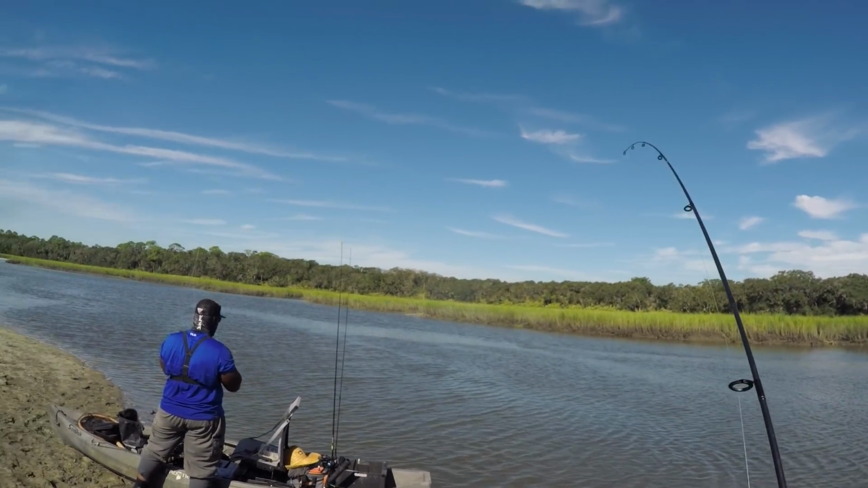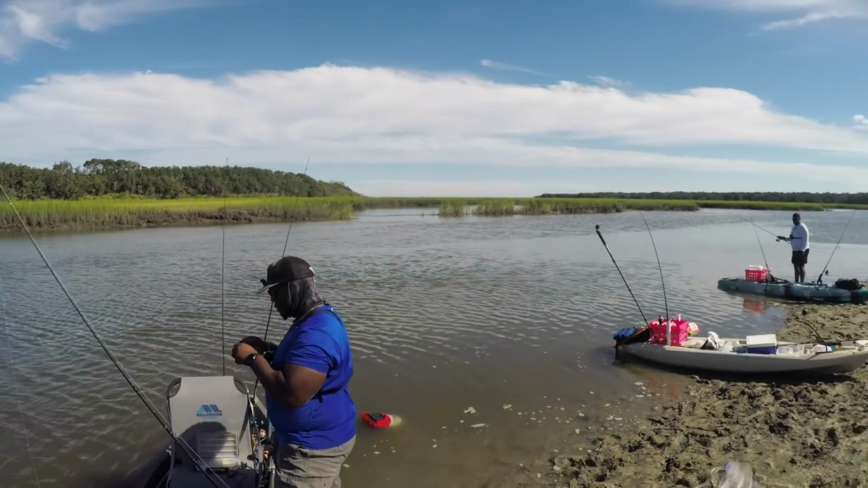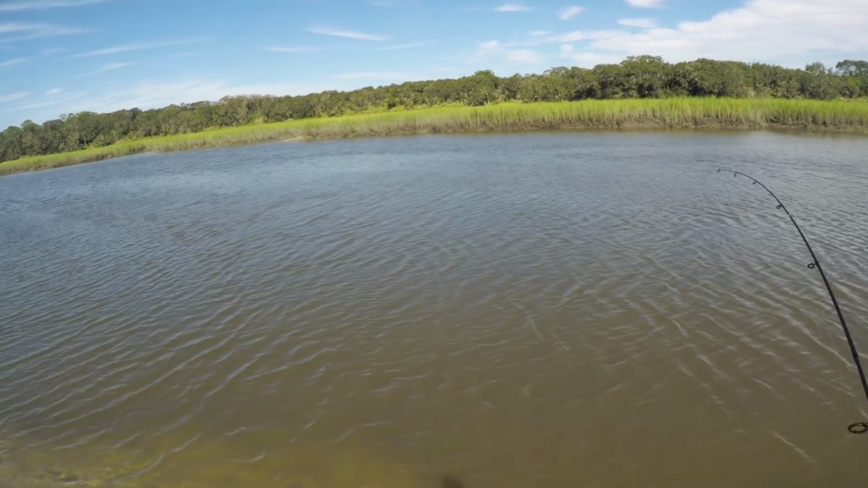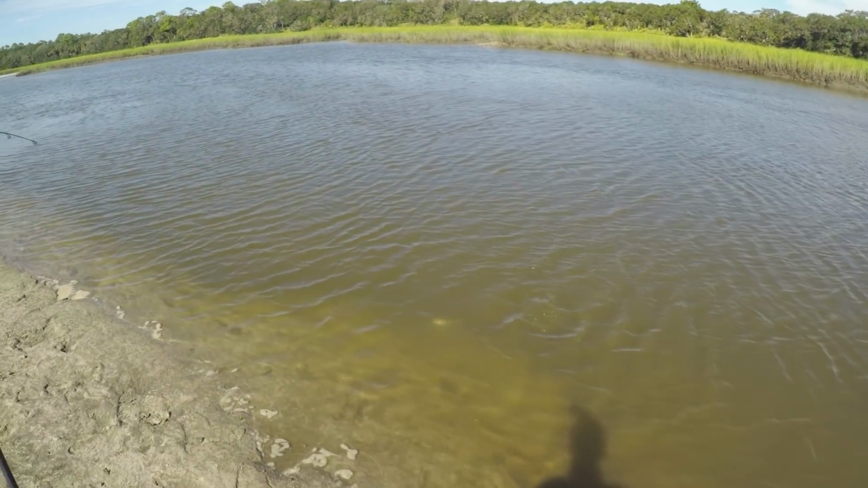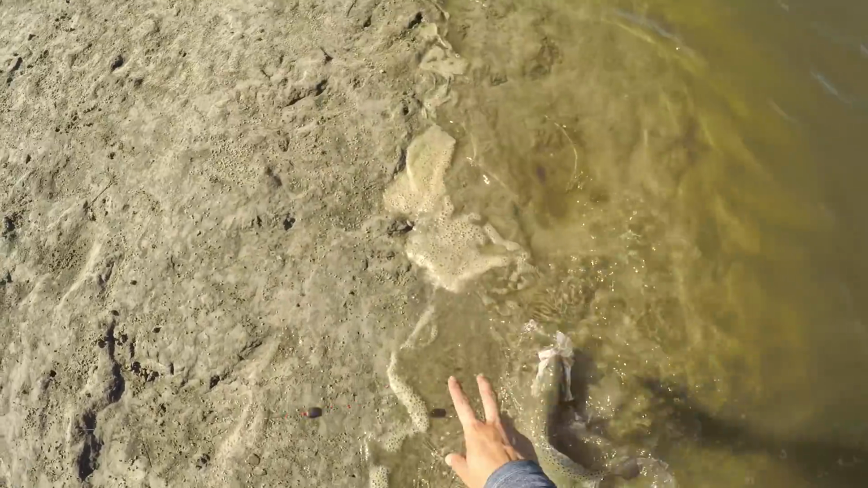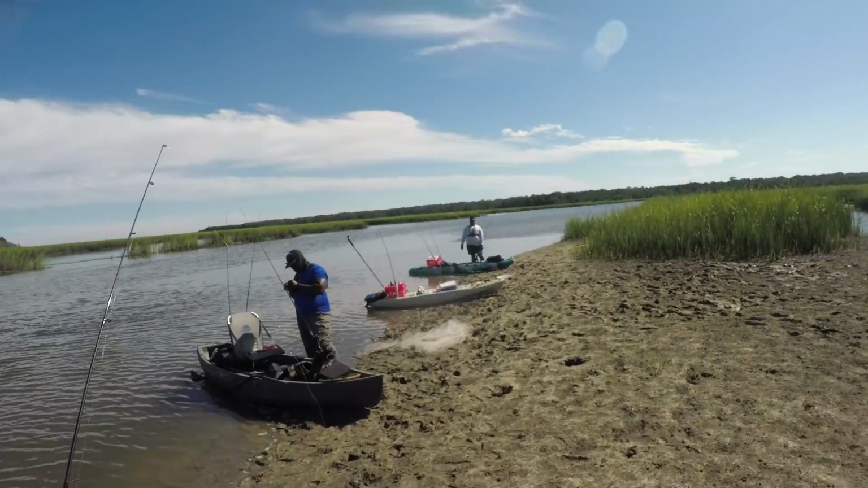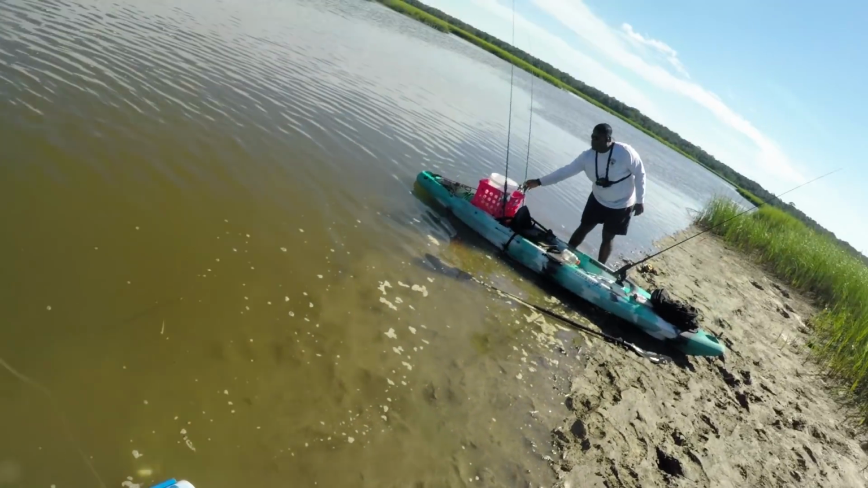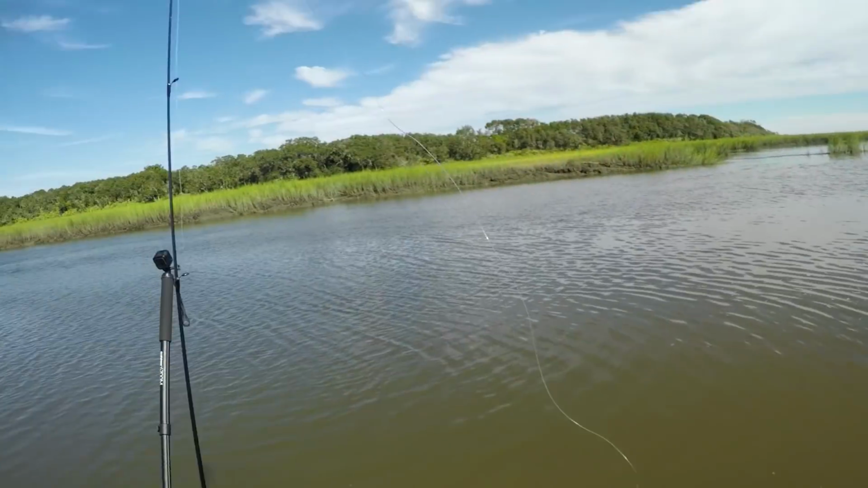Oh shit, I got a trout. At least that's what it looked like. Yeah, speckled sea trout. Definitely slot too. Let's get it. Oh yeah, here we go. 12, right? 12 to 15? Oh, 12 to 20?